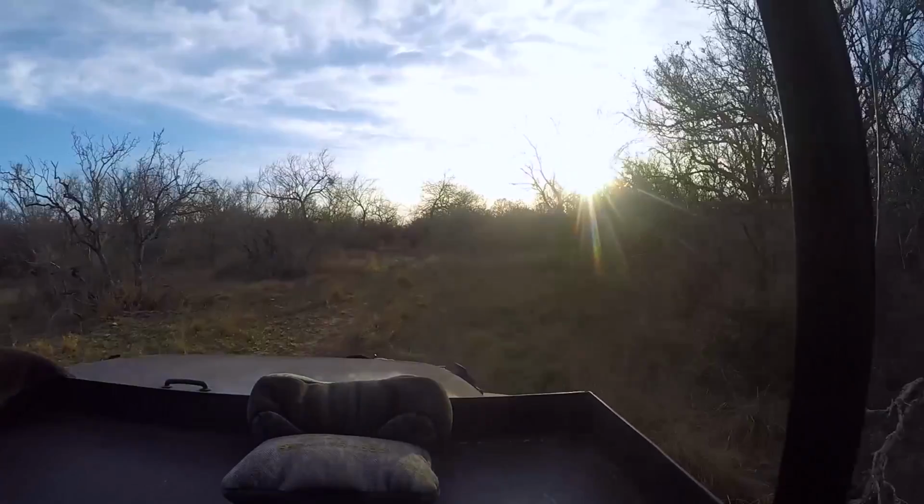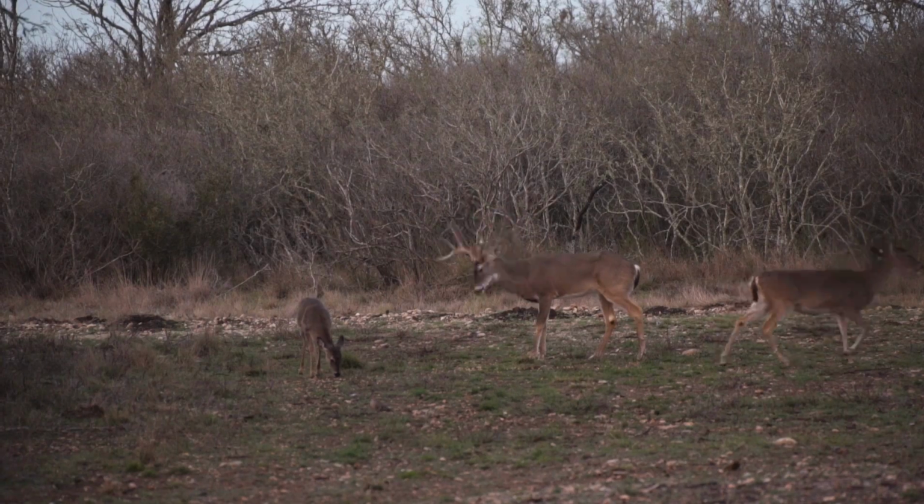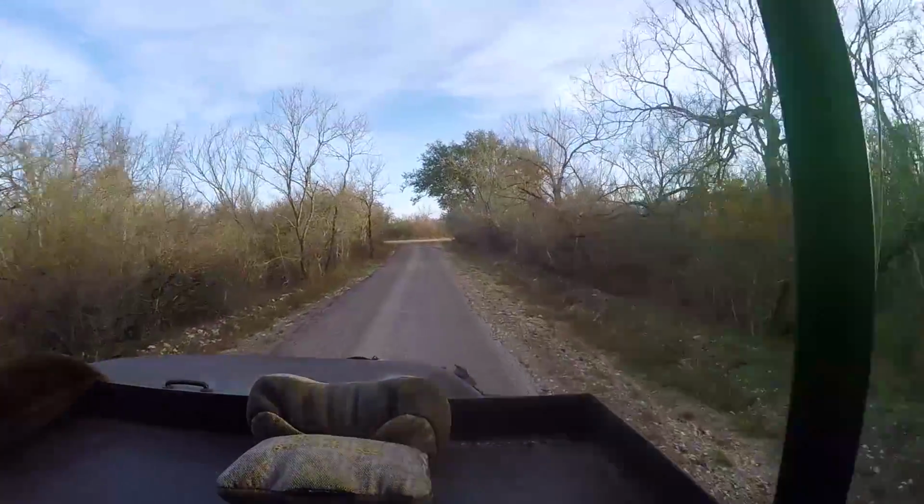We got this cold front coming in now. It's probably about 60 today. But you know, we had a big deer come in last evening in the blind, but we're out of shooting light. I'm just happy to be here.